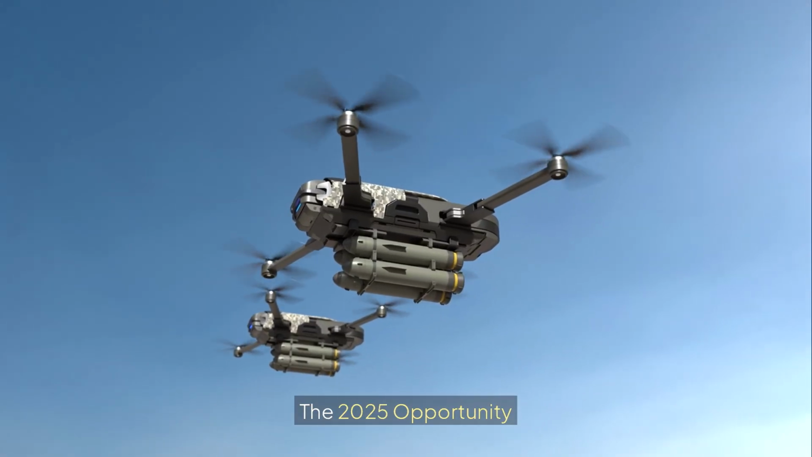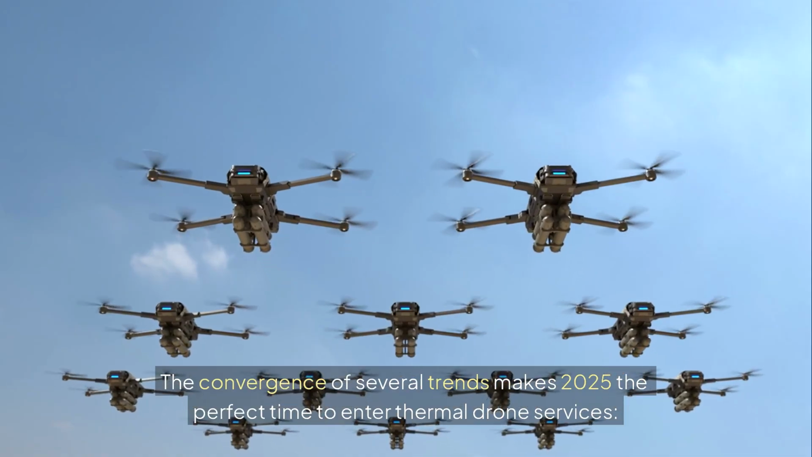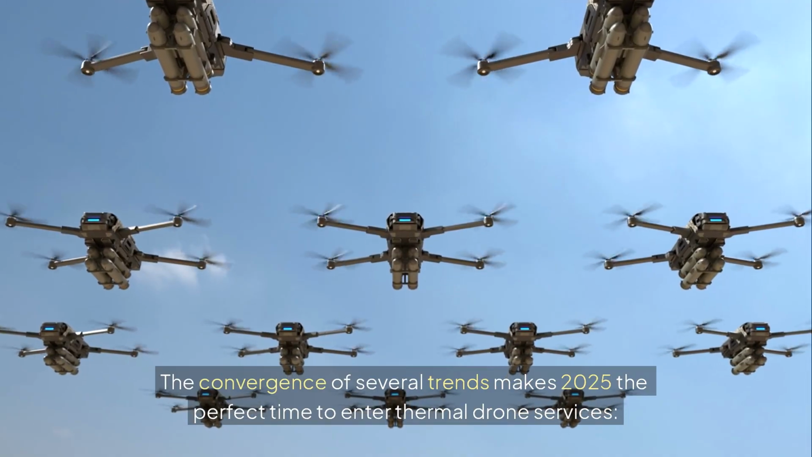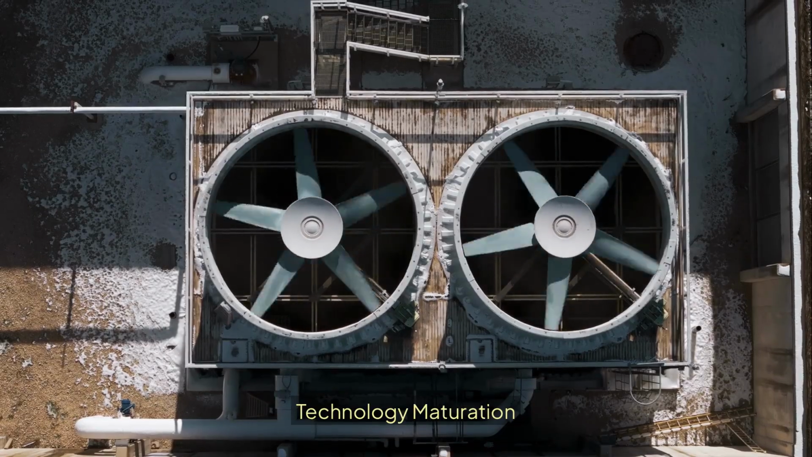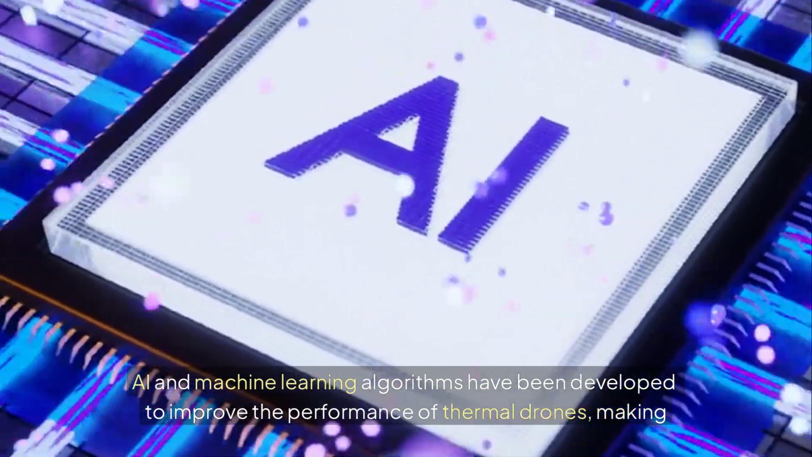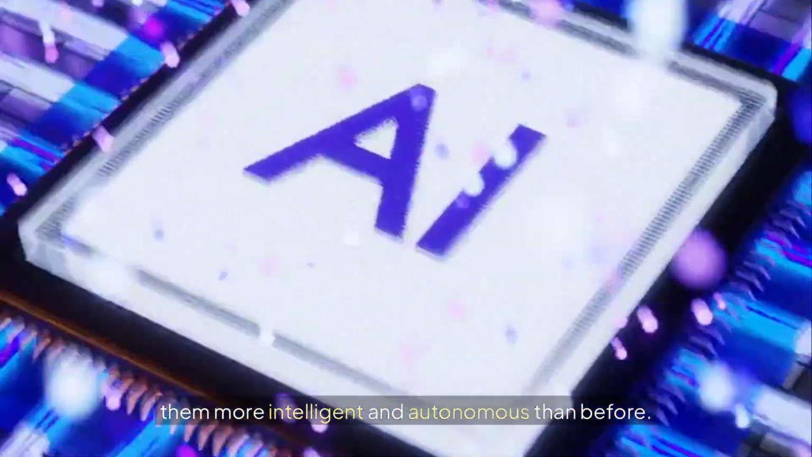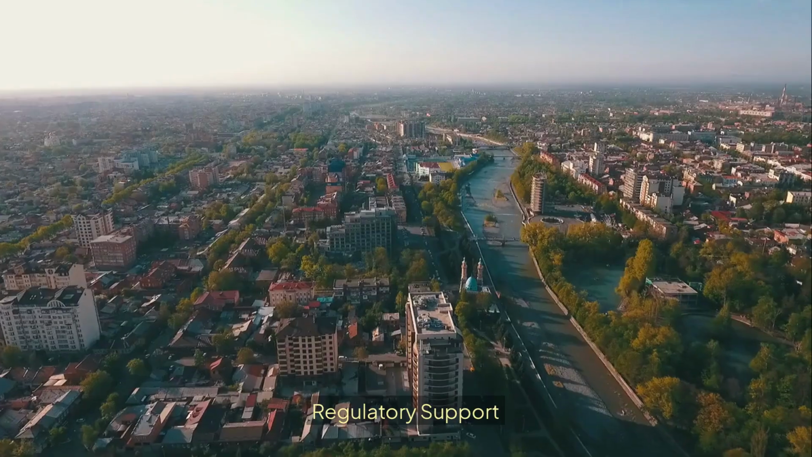The 2025 opportunity. The convergence of several trends makes 2025 the perfect time to enter thermal drone services. Technology maturation. AI and machine learning algorithms have been developed to improve the performance of thermal drones, making them more intelligent and autonomous than before. This technology advancement reduces the learning curve while increasing service quality.